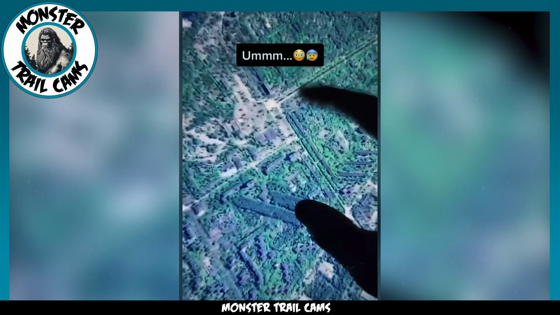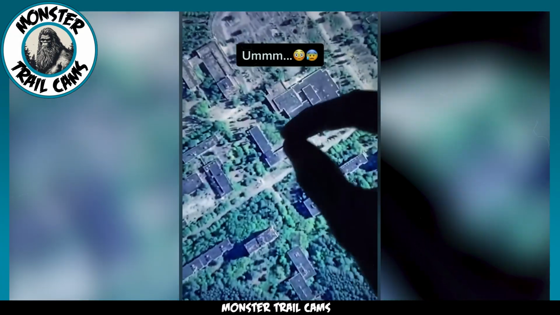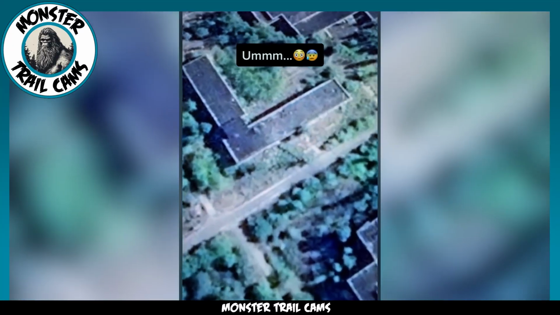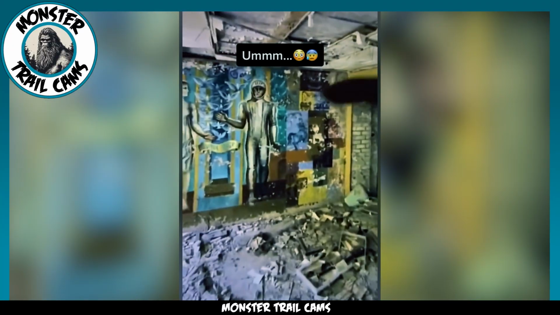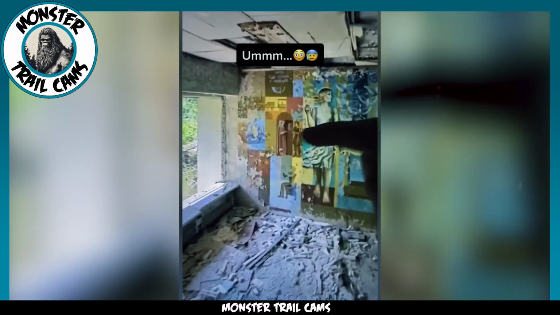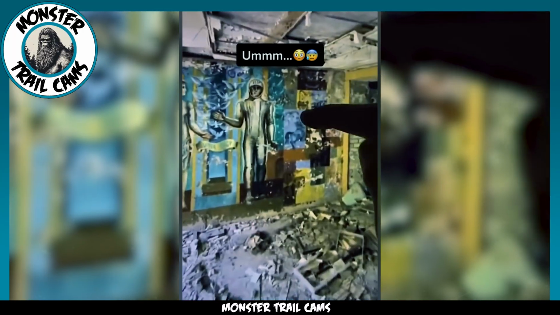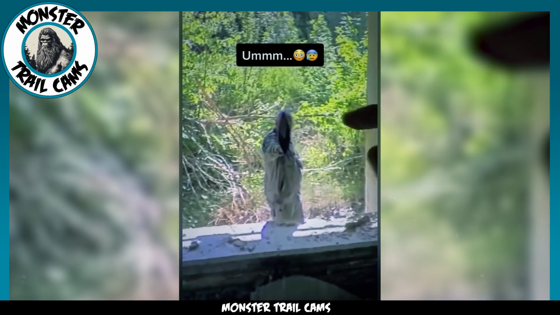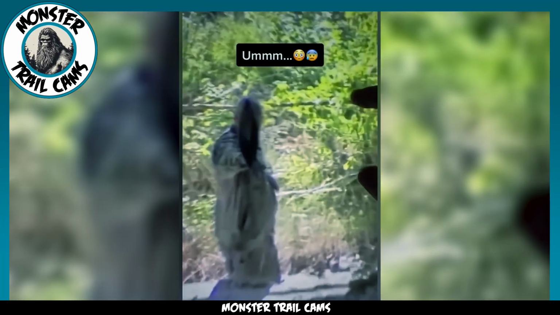A TikTok user named hidden.on.Google Earth shared a video where they zoomed into an abandoned location in Ukraine. The area features a derelict structure with scattered papers and letters strewn across the floor. As the video pans to the left, viewers can spot a figure seated on the windowsill. This mysterious figure appears to be a man donned in a cloak that shrouds his face.